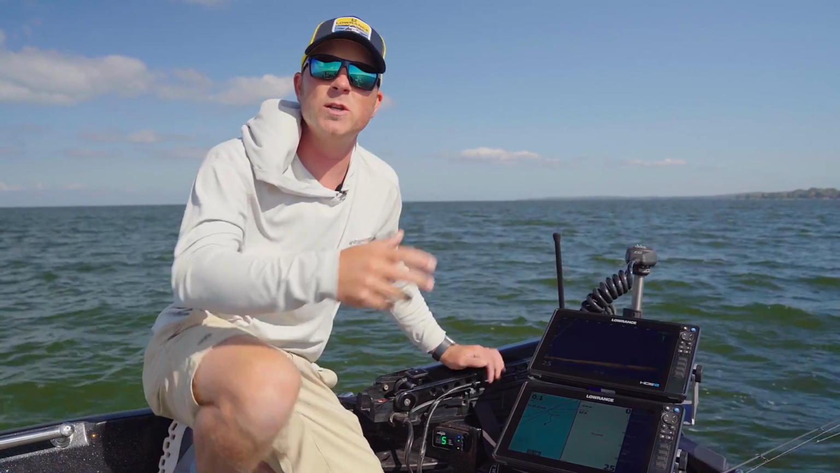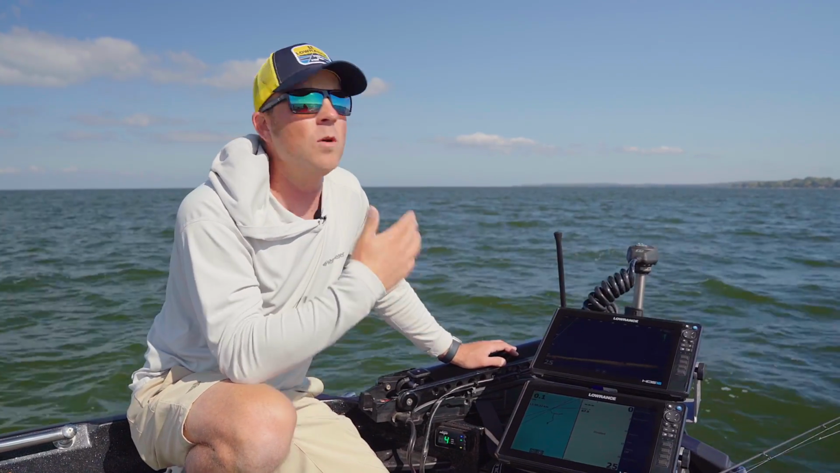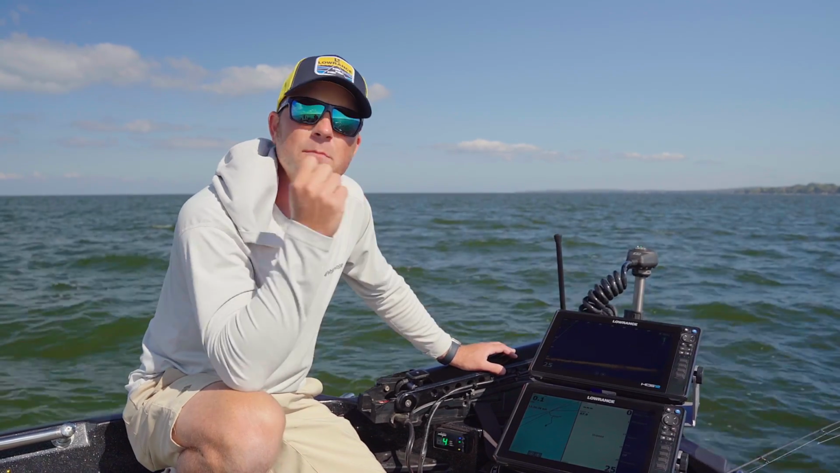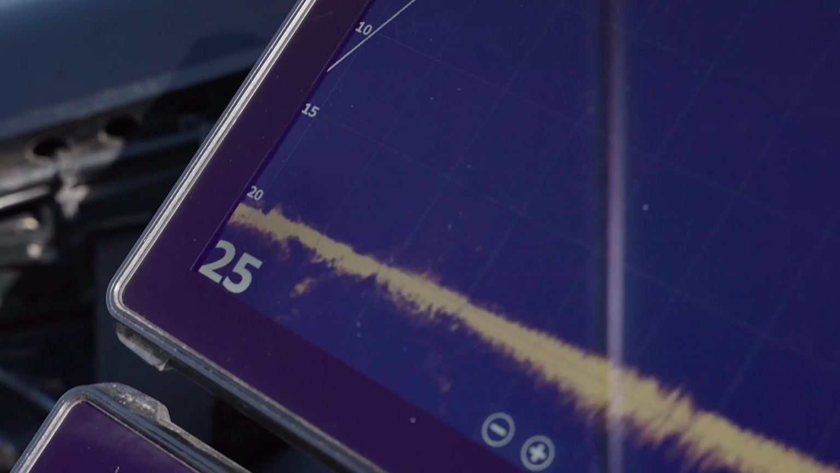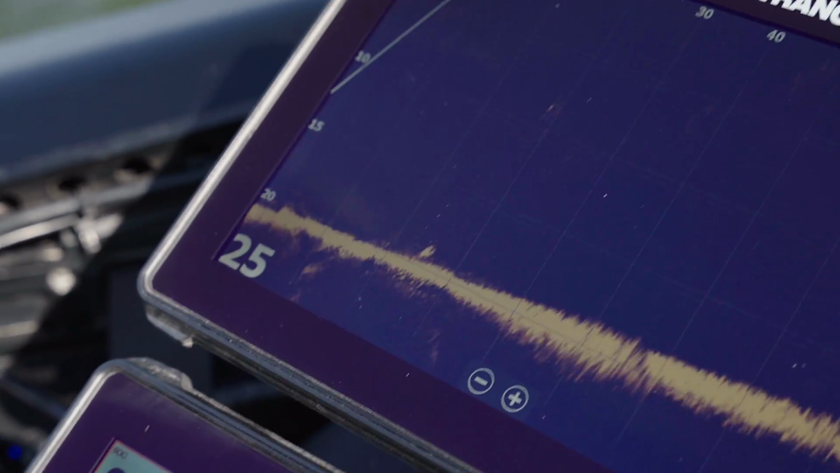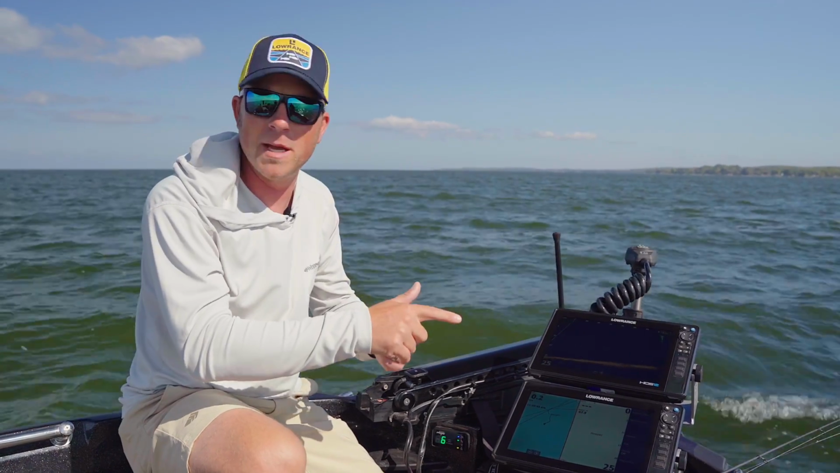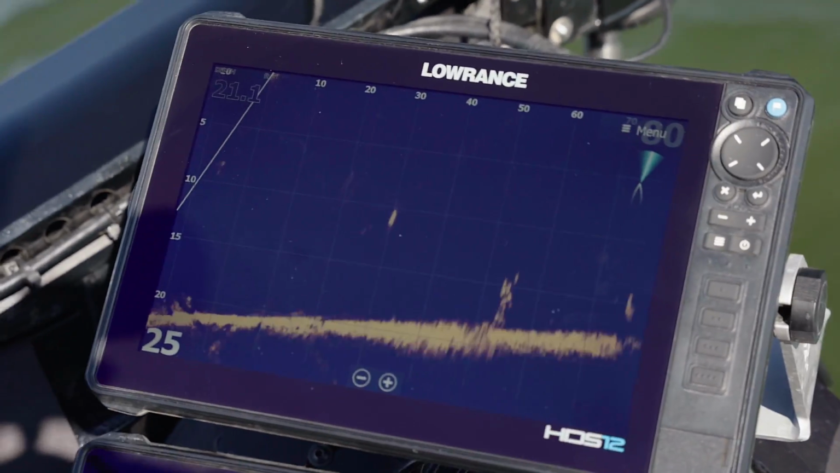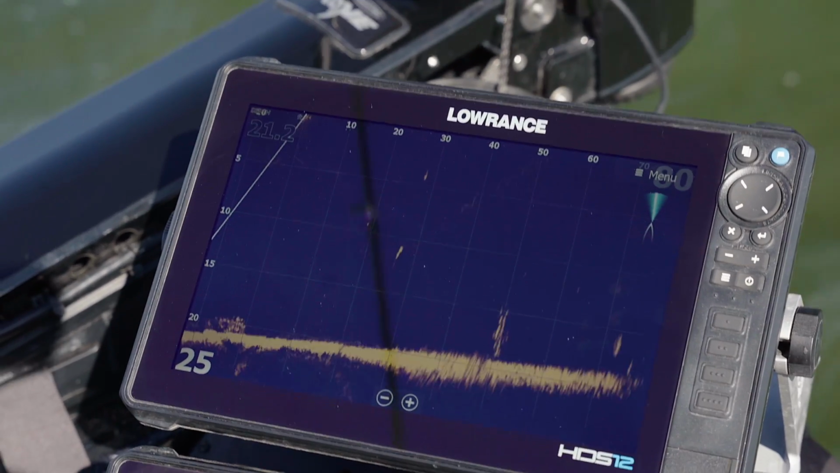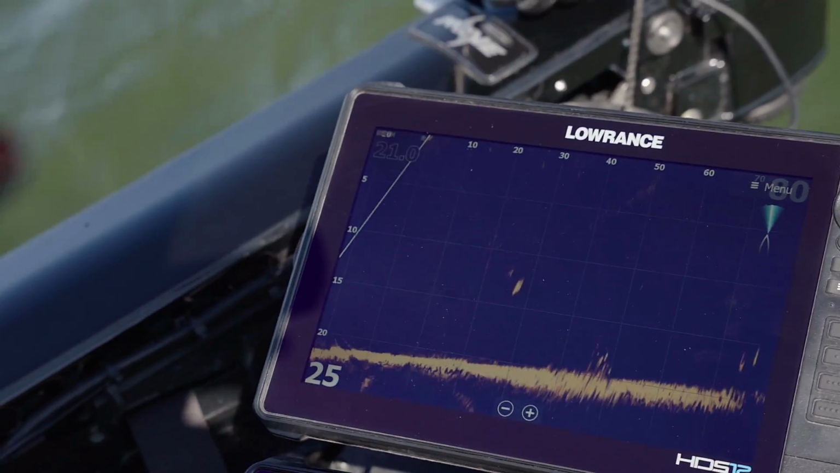Now when you see those fish at 80 to 100 feet, don't cast to them right away. Try to work your way in as close to those fish as possible to make the one right cast. Make sure that you can actually get close enough to that fish, which at times, if I can get inside of 20 feet of that fish before I pitch, I will. But you want to be able to see that bait dropping on the screen, and you want to be able to see that fish right below it reacting to whatever you just dropped directly on its head.